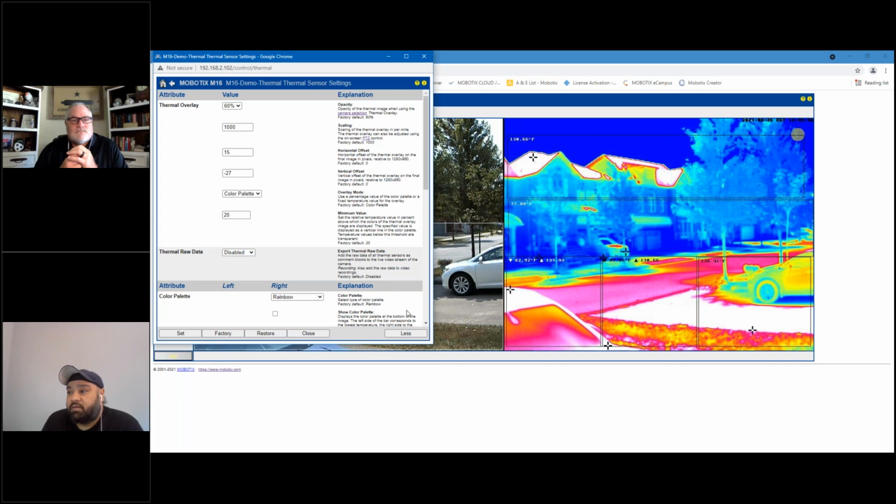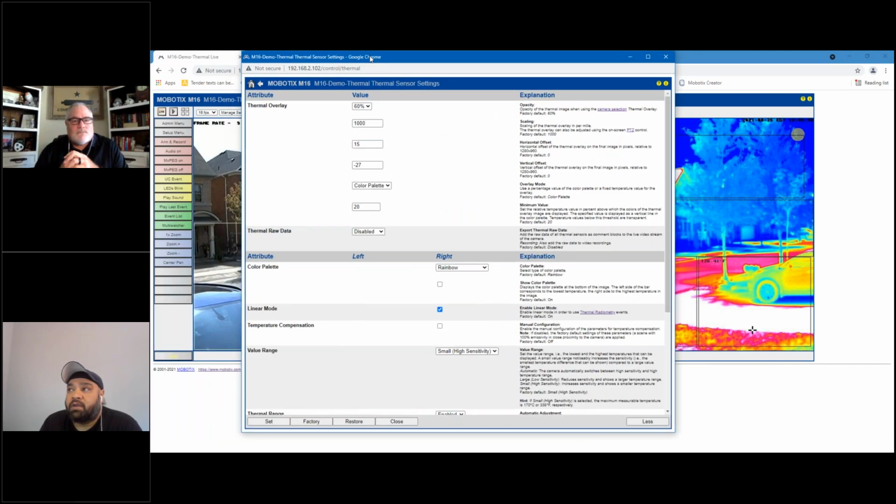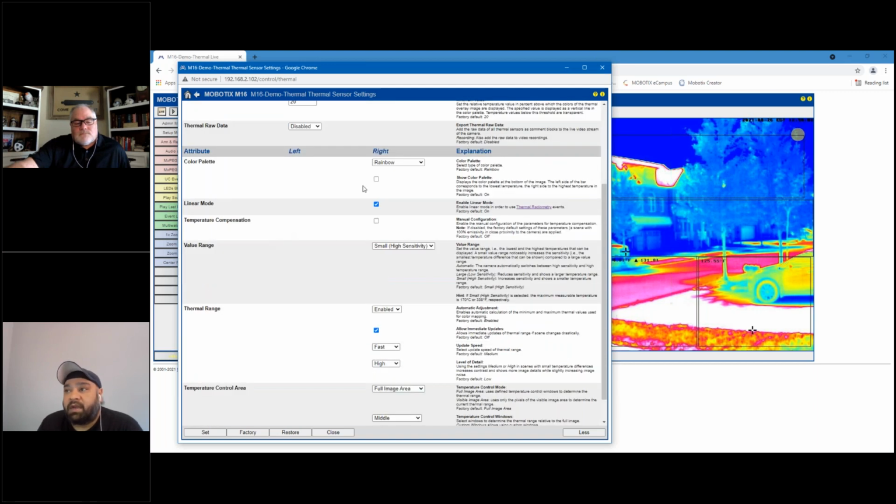And within this thermal sensor settings, you have different options. You have the option for thermal overlay, which is what Michael showed you, where you can configure the opacity. You can line it up with the actual optical image, and of course you can select your color palette. You have the ability to grab the raw thermal data. That data can be included in your recordings as a zlib file. Again, aesthetic-wise, you can switch between different color palettes for your thermal sensor.